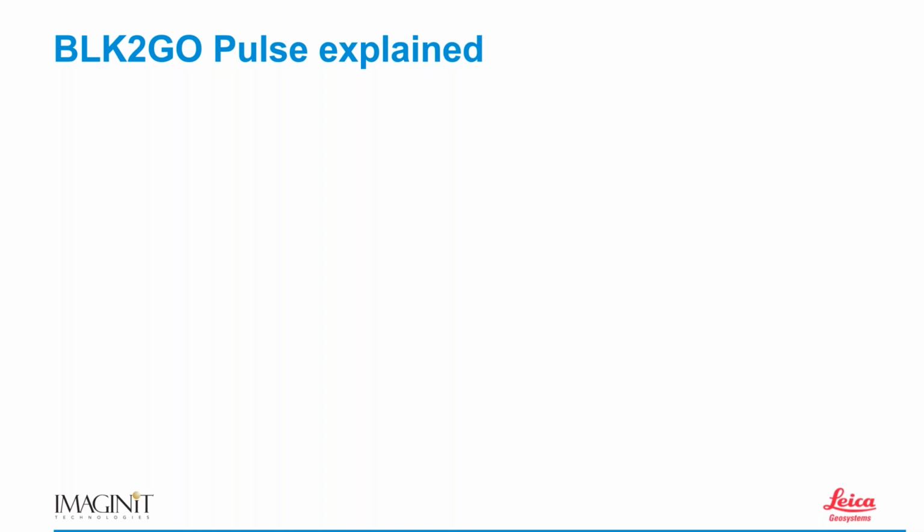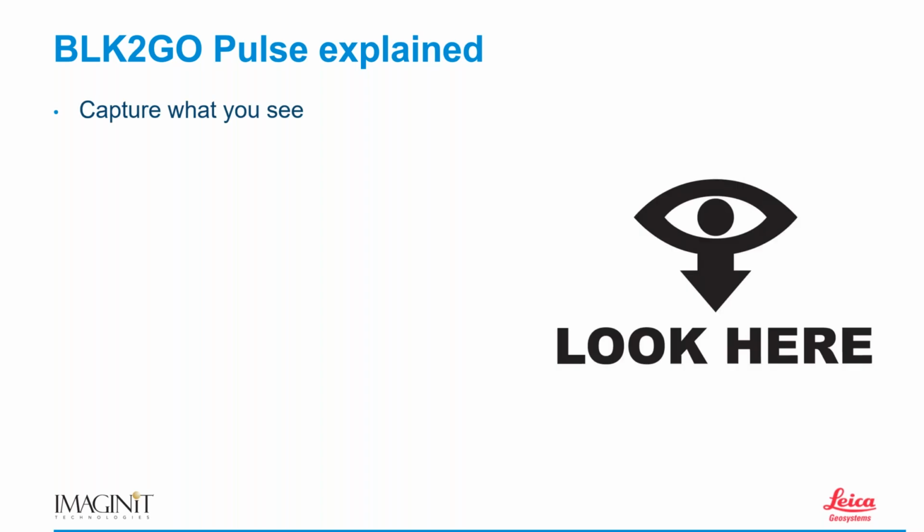All right, so let's talk a little bit about the PULSE and explain what it is. One of the things that really got me about the PULSE is that when you capture data, you really capture what you see. And that sounds a little bit silly because that's almost true of every scanner. For today, I'm going to compare this to the BLK2GO specifically, because that's its closest comparison.